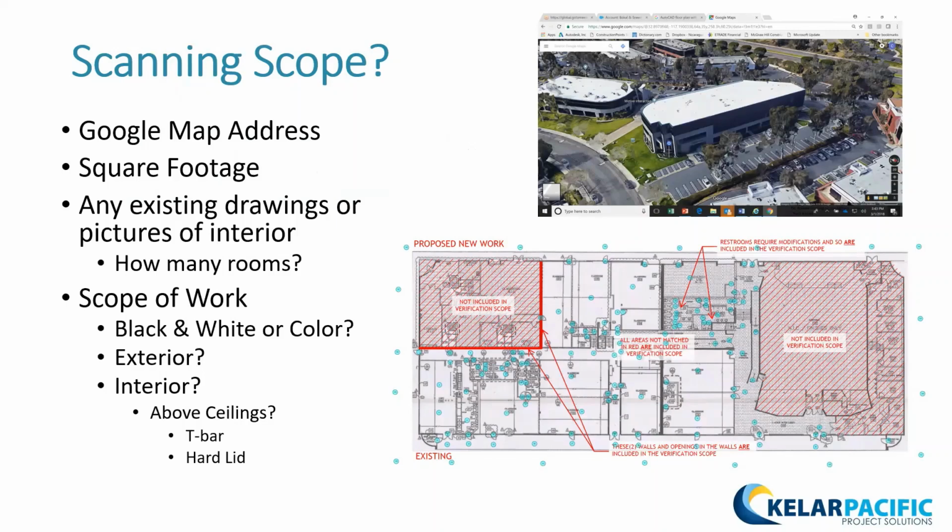You can see the floor plan on the bottom right. Each one of those blue dots is where we think we need to have a scan. And there are so many because of how many rooms there are in this situation. The more rooms there are, the more scans we're going to need to take, because there are more corners and more doorways we have to deal with.